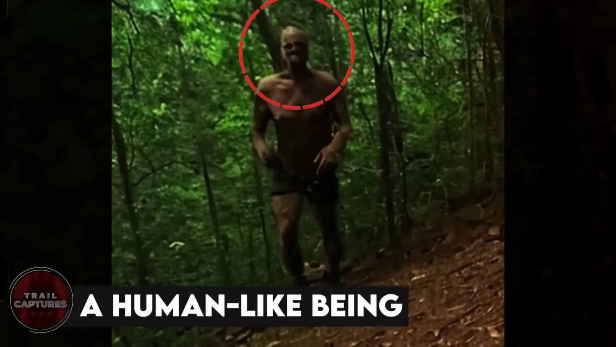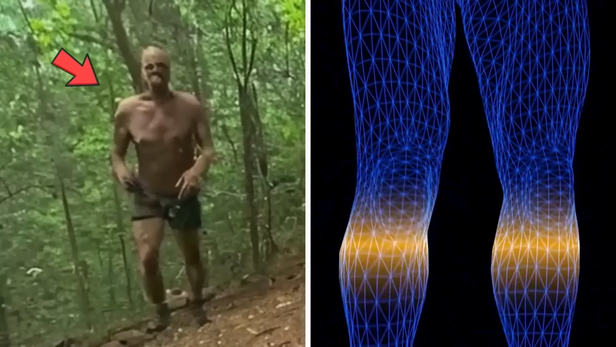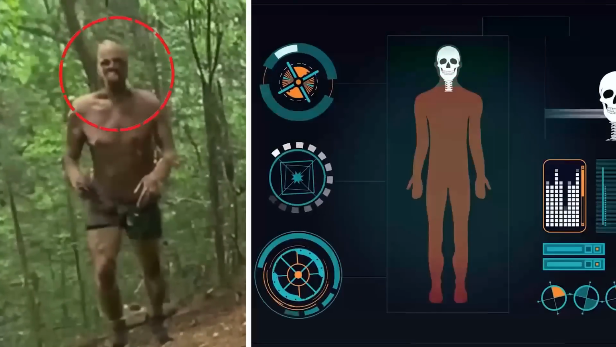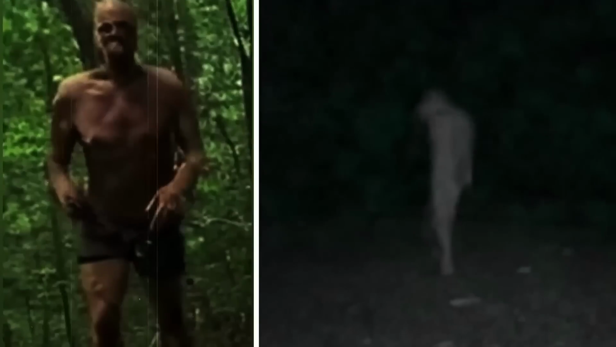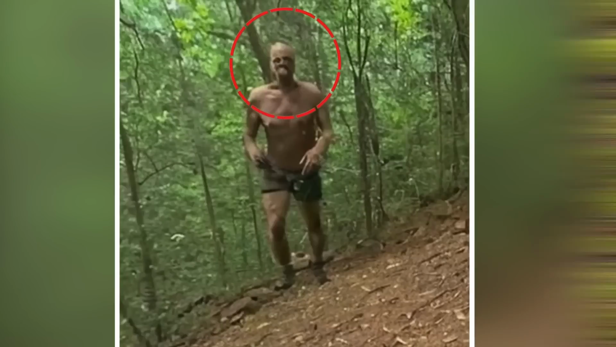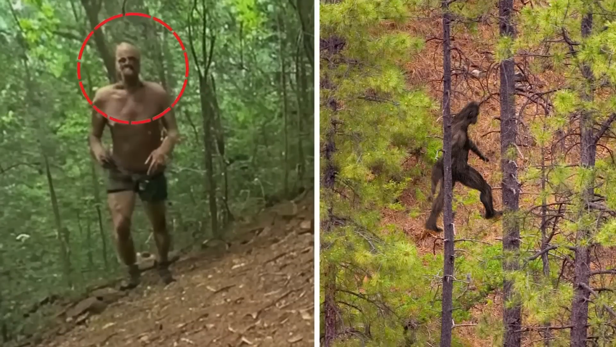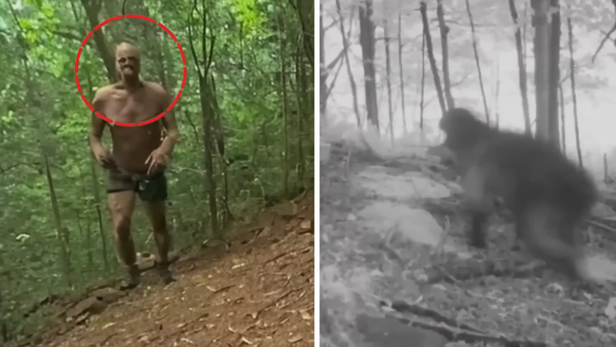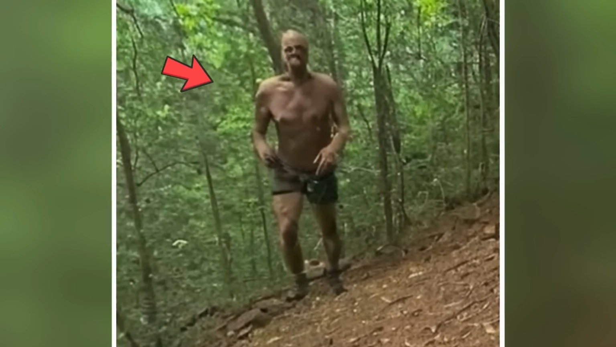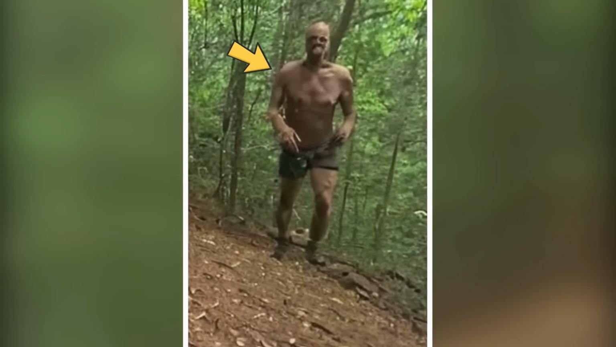A human-like being. A figure like a human wearing shorts too, but the face and the color and texture of the skin points to this creature being just something else. But was it a Bigfoot, or are there other creepy and deadly creatures lurking in the woods? And this trail cam just happened to capture one. What do you think?